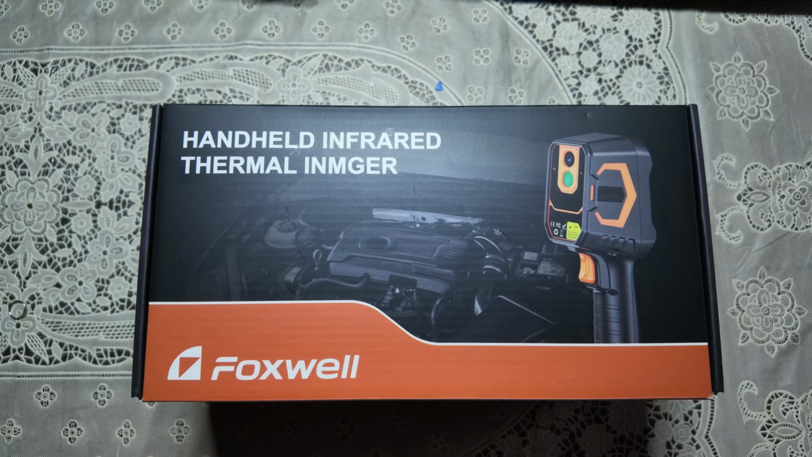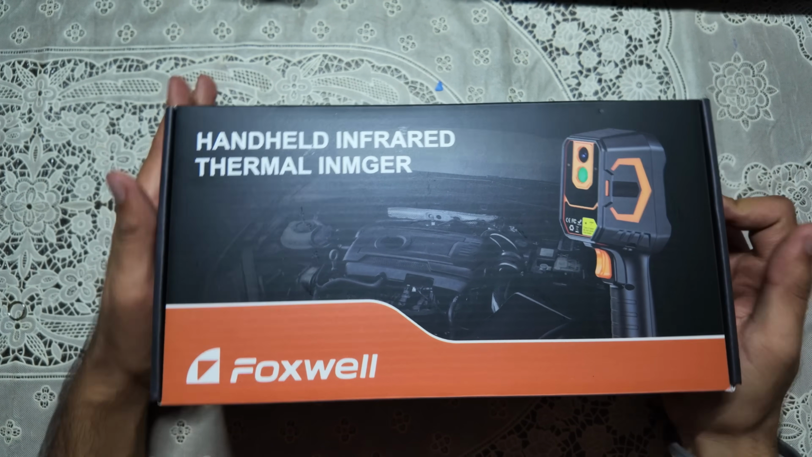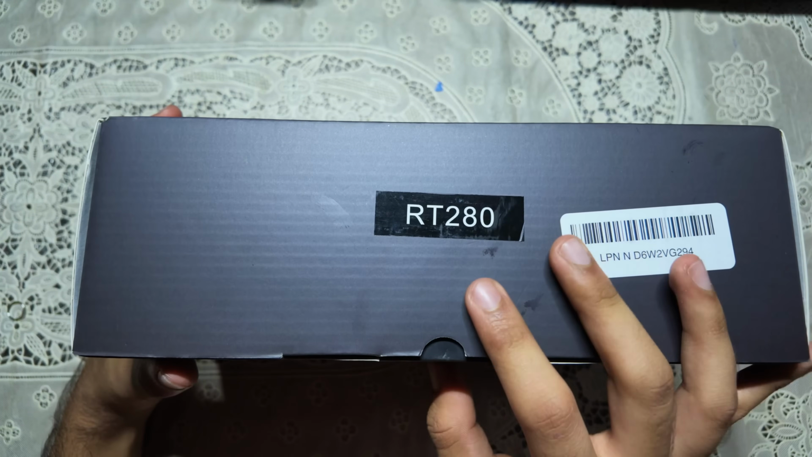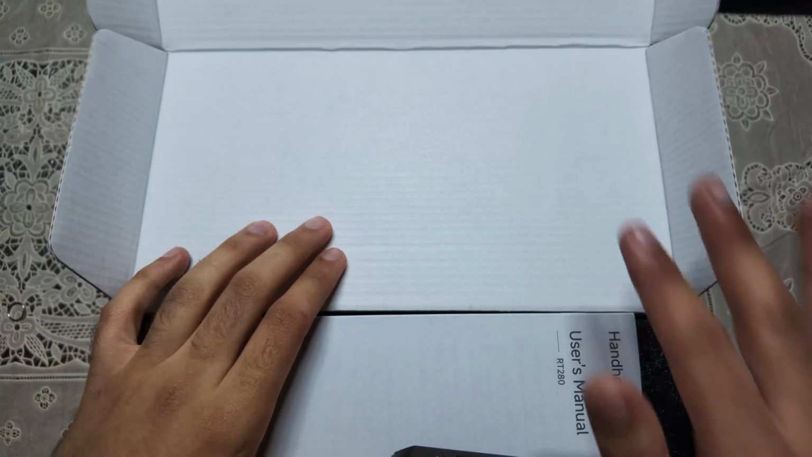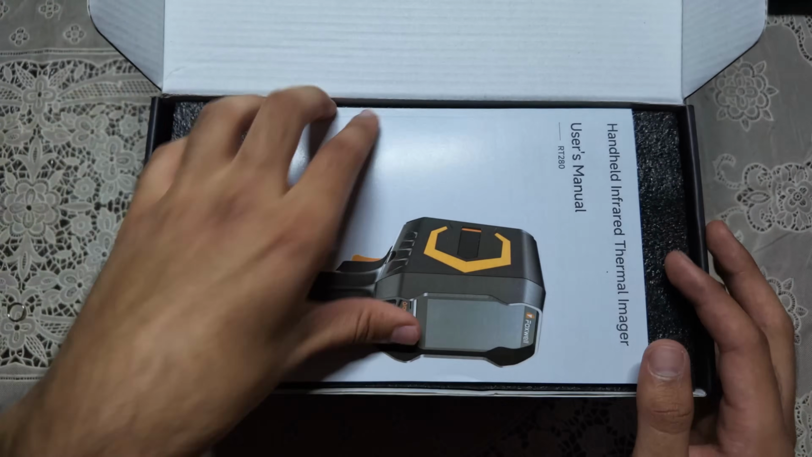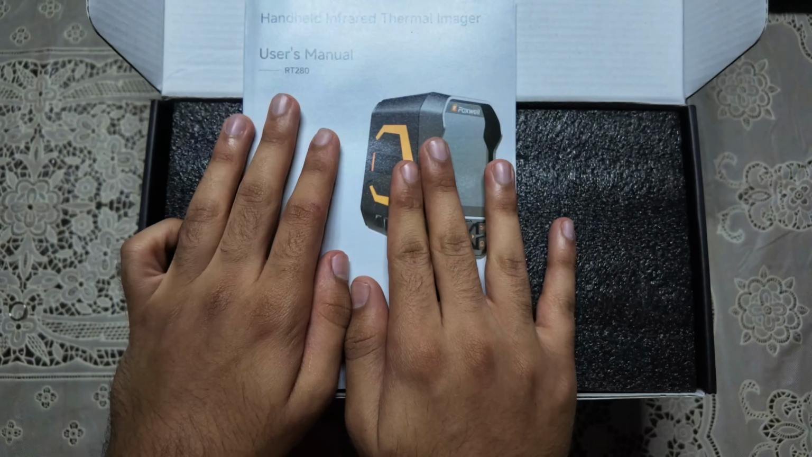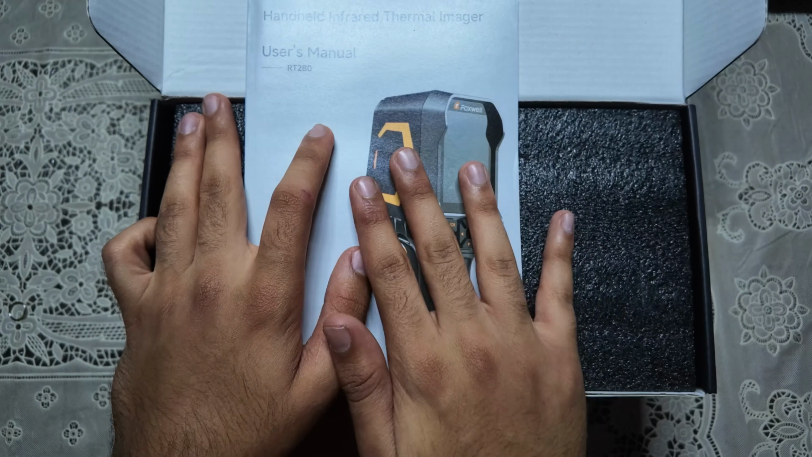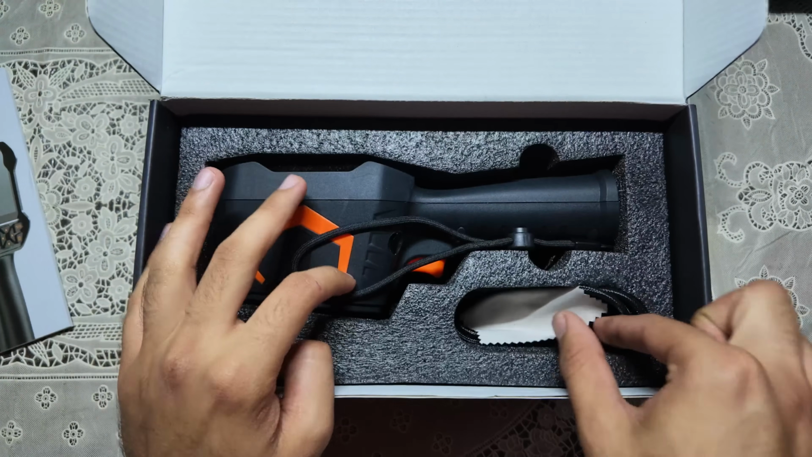Hey guys, welcome back. So today we are going to be unboxing and testing out this Foxwell RT280 Thermal Camera. I've been using this for a couple of times, so this is not the first time I'm actually unboxing this. I've used it a couple of times on my own projects. We do have a really nice owner's manual that basically goes through all of the different modes, all of the instructions that you need to know of.